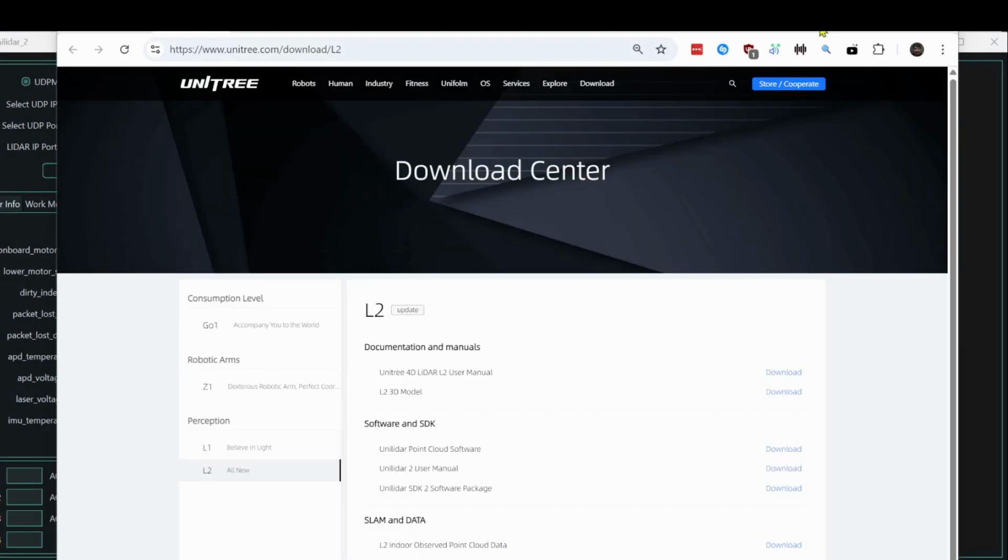So the software you'll want is called Unitree Lidar L2. You'll go to their download center for the L2, which is this address. You can also get it from my companion document that has the download links in it. And you'll go down to right here. This is the software. You'll download it.